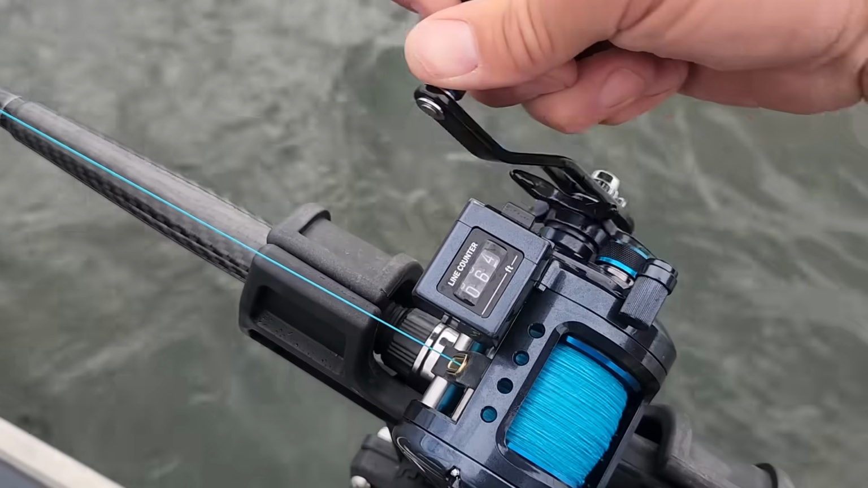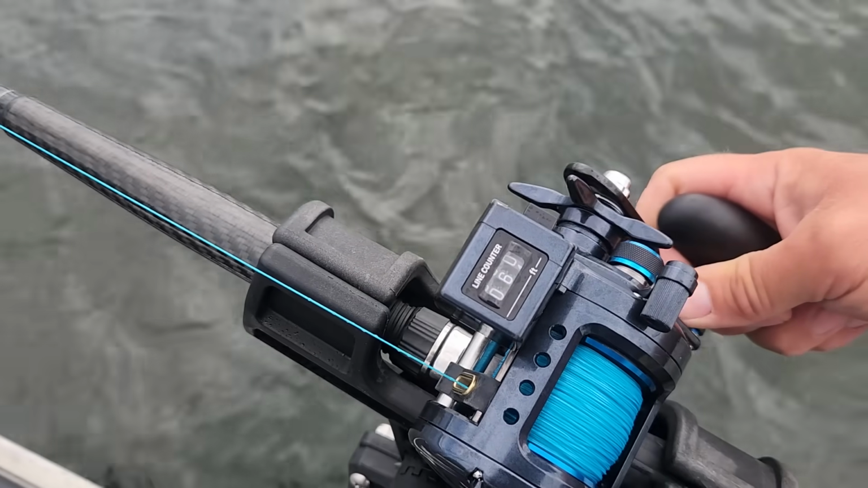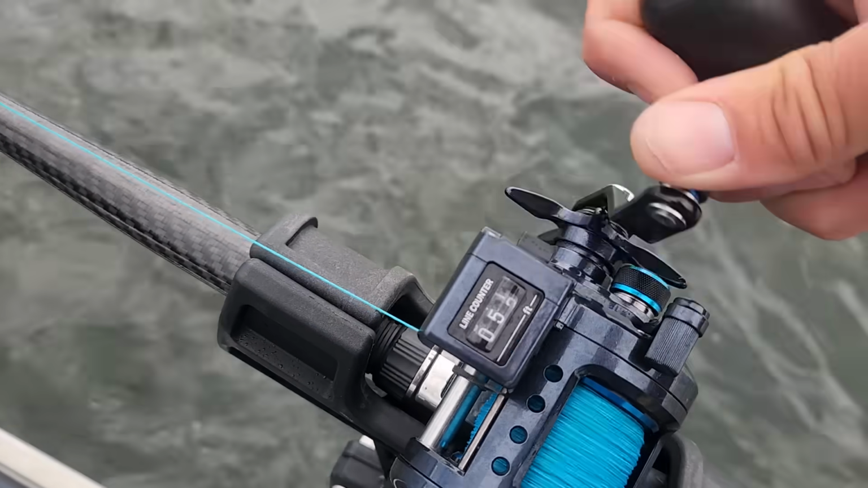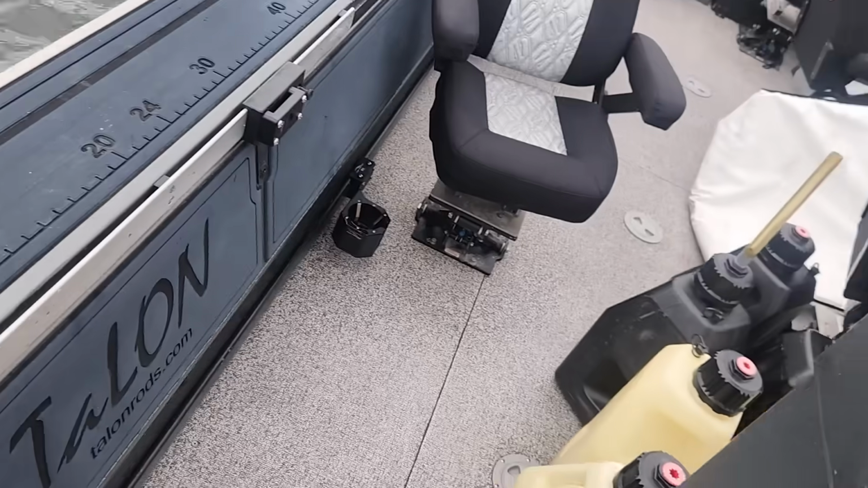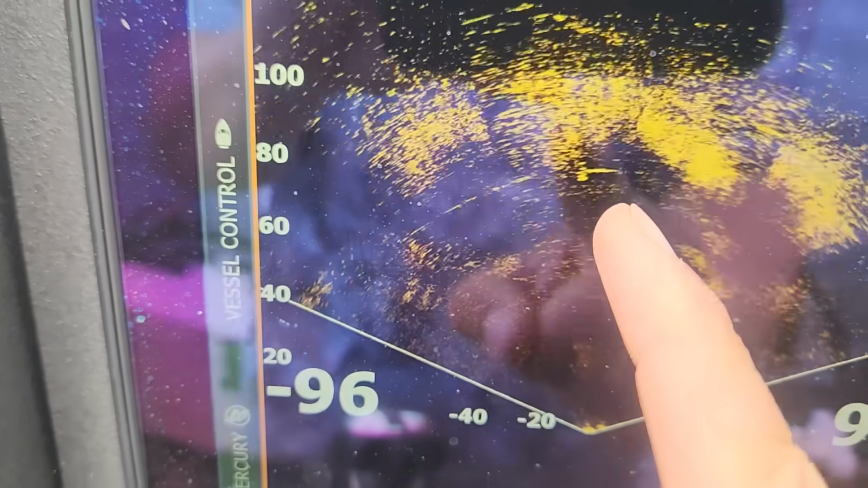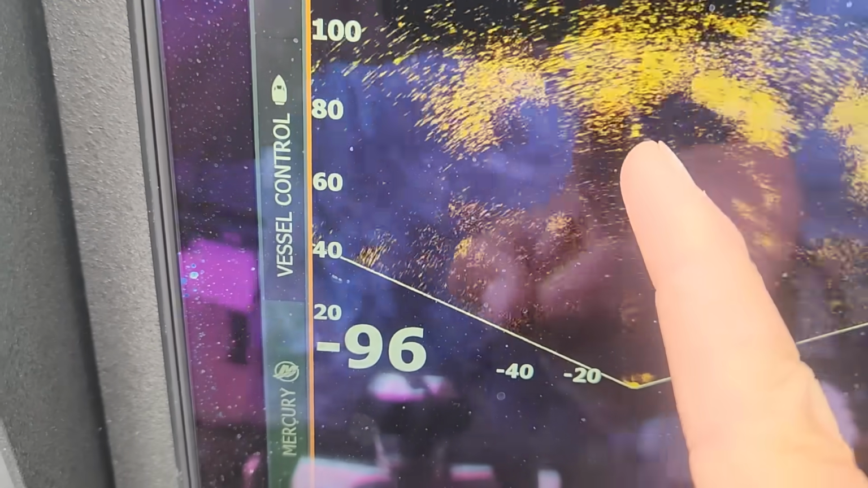Bring it up and see if we can't see it on the active target. See if I can't get one to come in here. That'd be too perfect, wouldn't it? Let's bring up to 50 just for a moment. See if we can see it. Yeah, there she is right there. There you can see my flasher, my lead, cooking along.